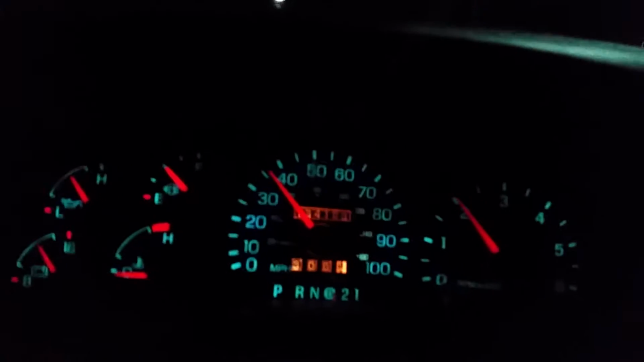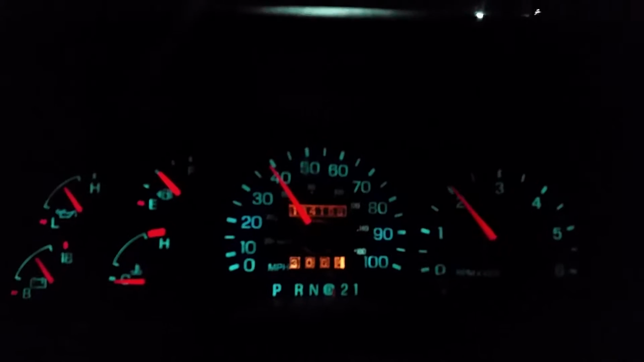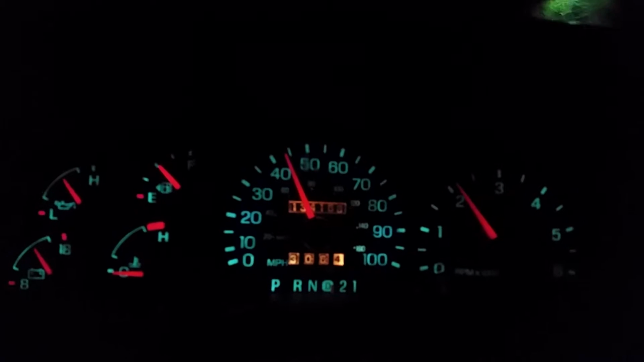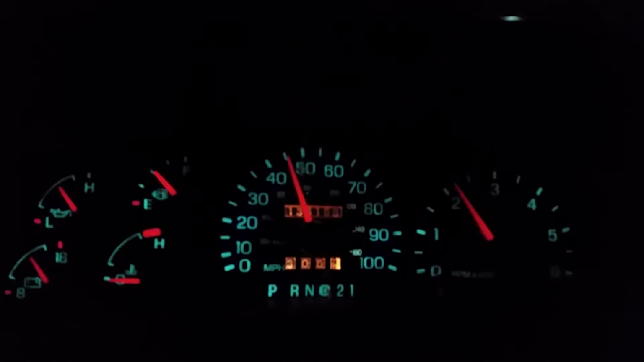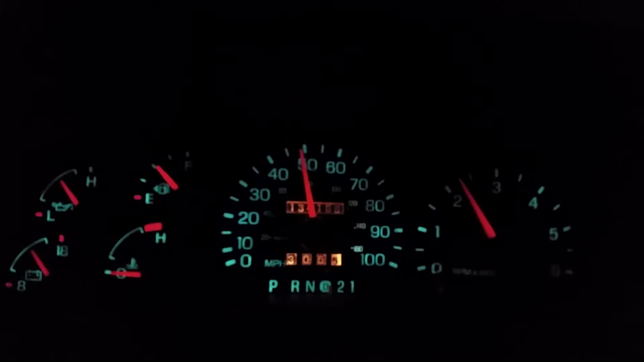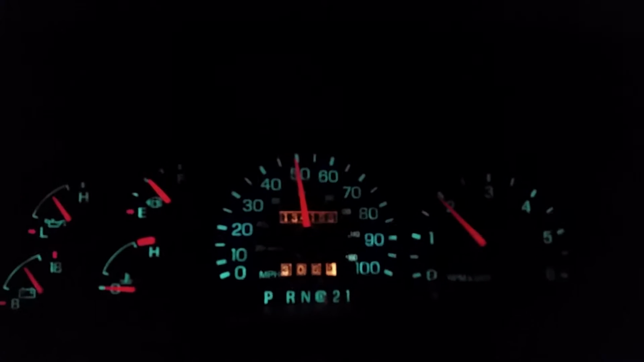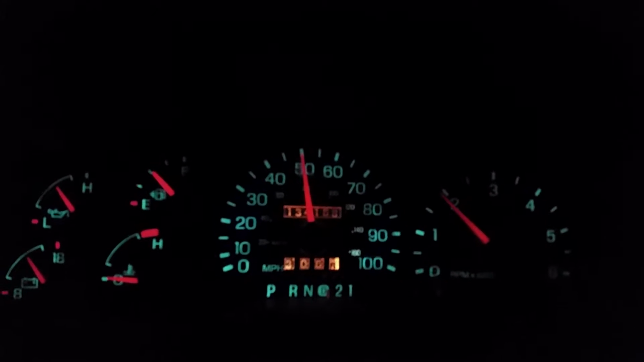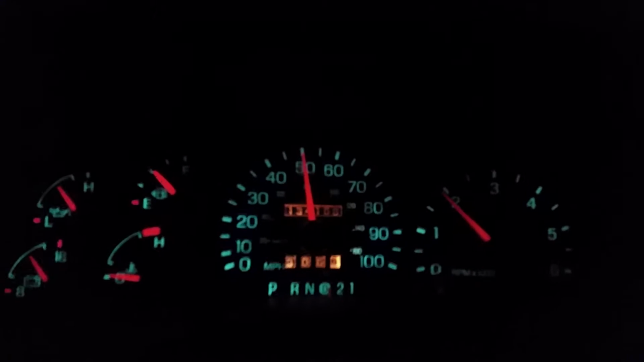I really do like this Expedition. I'm not really a fan of Fords, but this Expedition really has proven itself. I do like the fact that it drives smoothly. I like the fact that it drives linearly. I like the fact that you're engaged with it. A lot of mistakes that car manufacturers make is they sort of keep the driver disengaged with the vehicle.